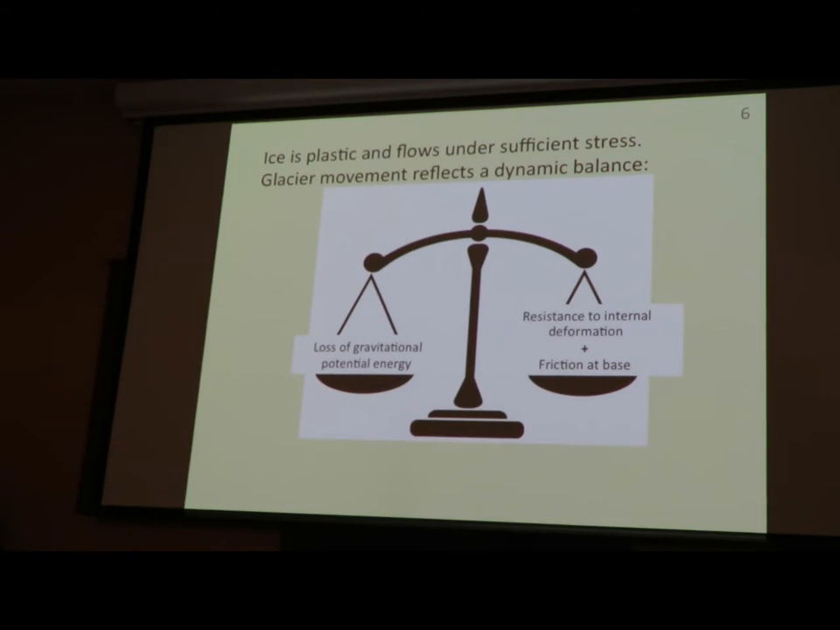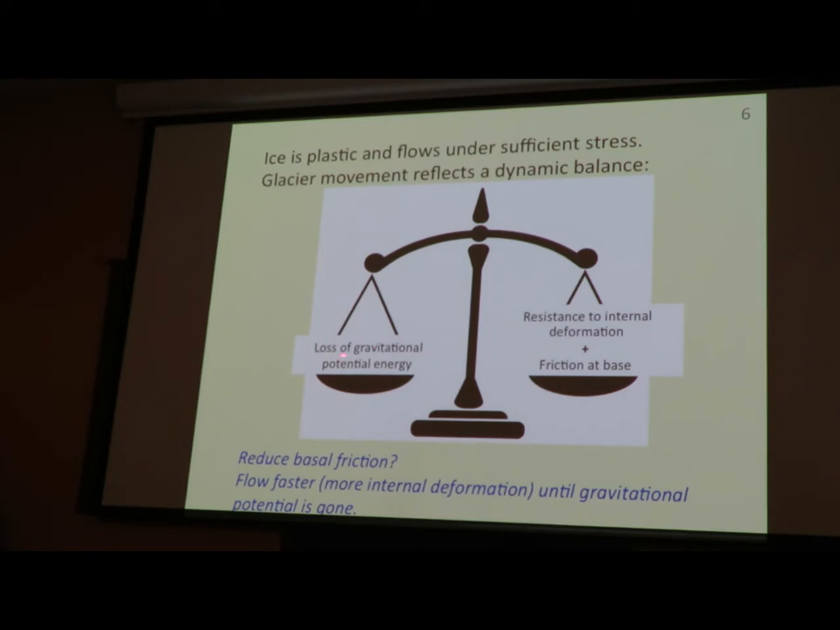And if you, for example, lose the friction at the base of the ice sheet, then the glacier flows faster, and you dissipate more energy with resistance to internal deformation until you lose gravitational potential. So a glacier is a balance, and if you change part of the balance, some other part has to change also.